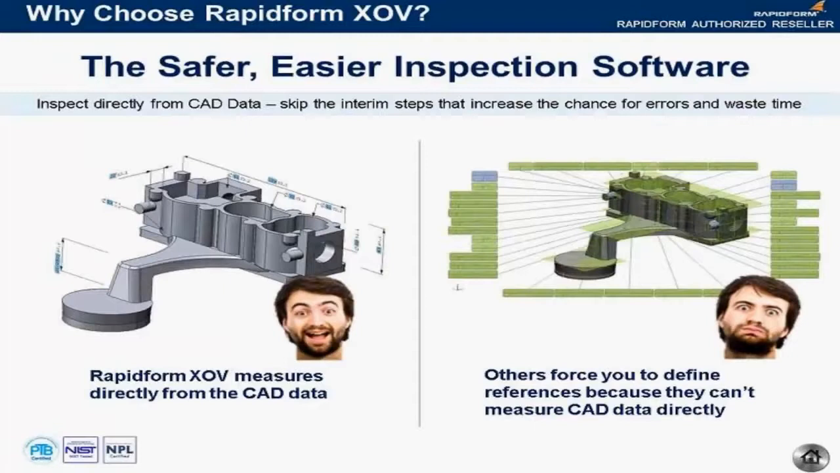So why should you choose Rapidform XOV over any other scan inspection software? Well, the first reason is that it's the safer, easier inspection software. What do we mean by that? Because Rapidform XOV is built on a CAD kernel, just like Rapidform XOR is, it actually has CAD intelligence built into it.